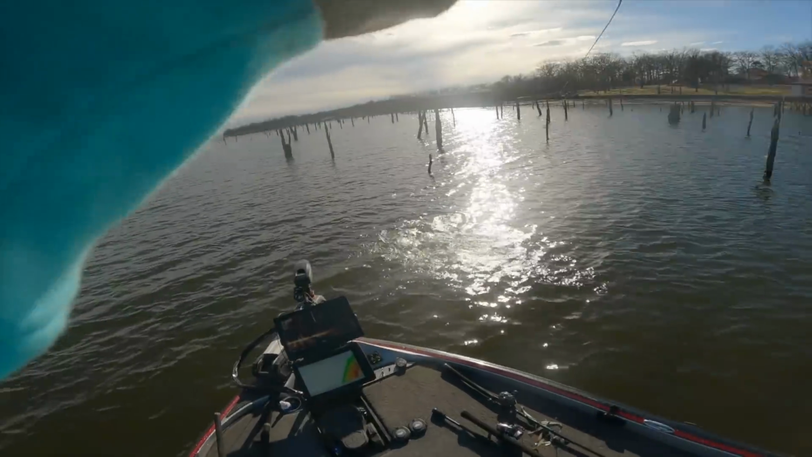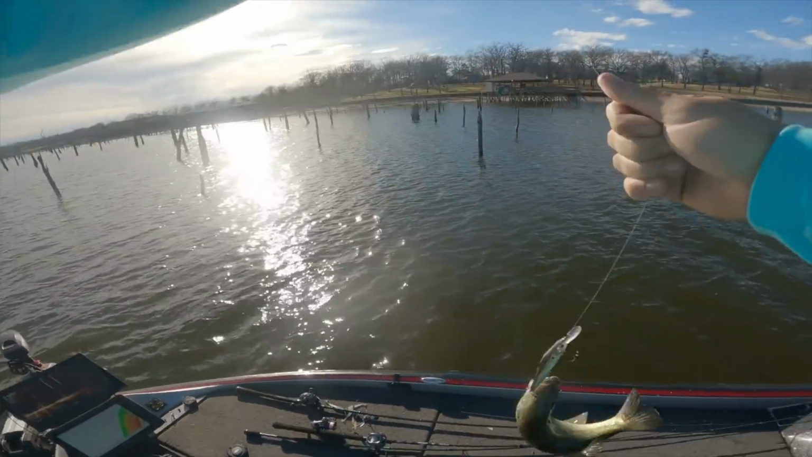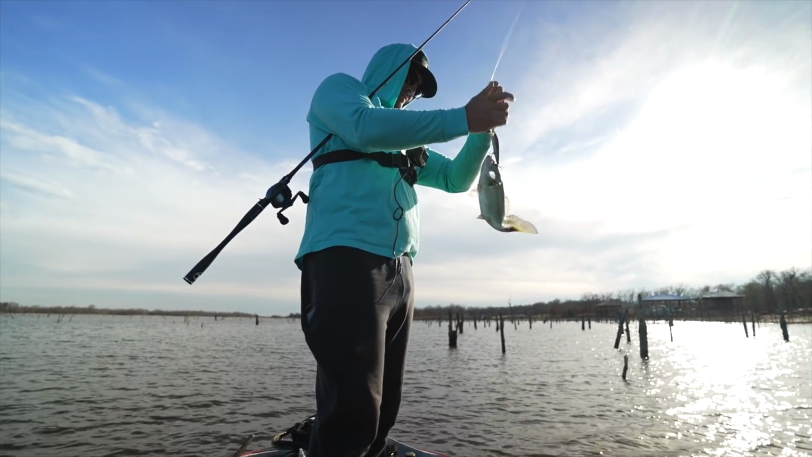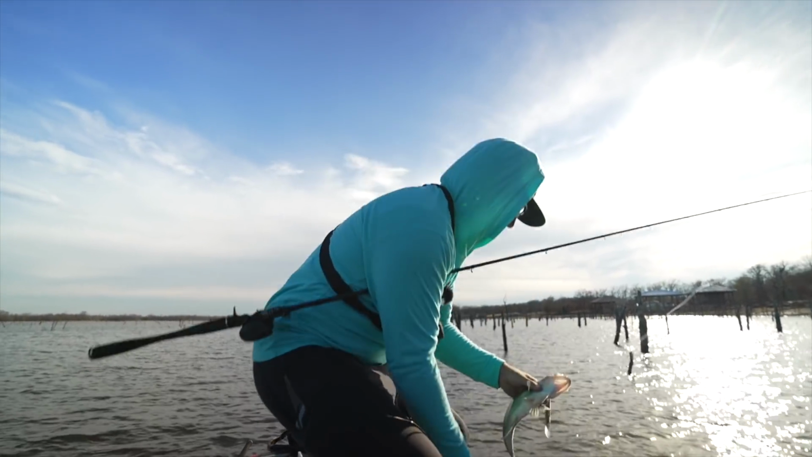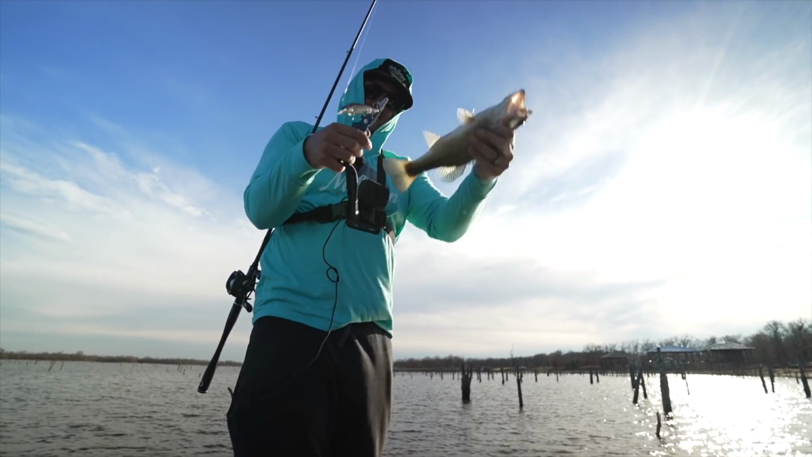Little guy. Big ones don't swim around in groups. A couple of these little guys out there chunking around by themselves, that's for sure. I like it better when they're bigger, for sure. I mean, without question, Cole. These guys are fun too, though.